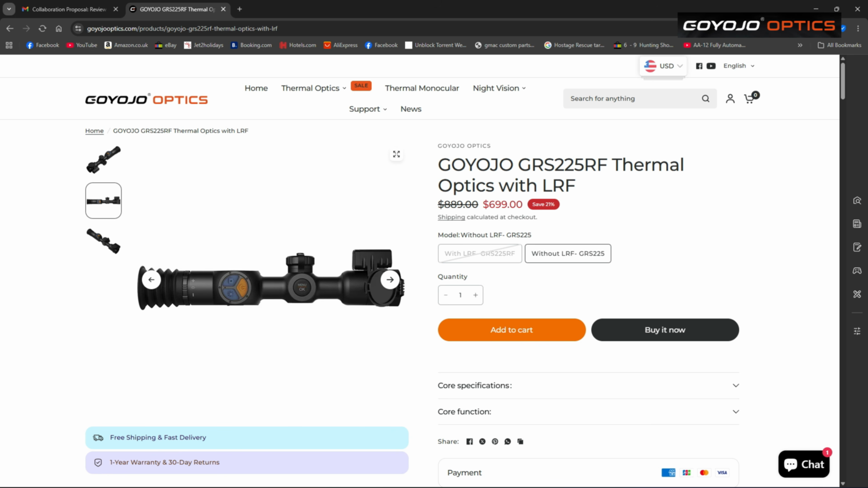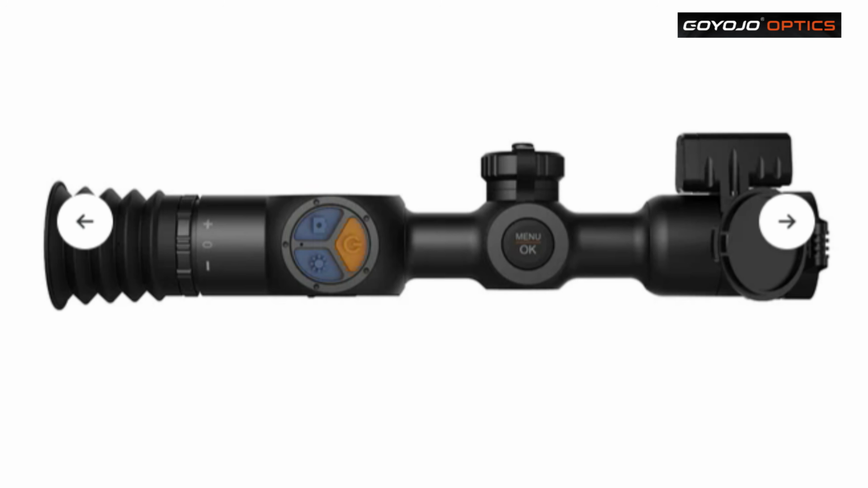So looking on the top there, on the left hand side, you've got photos and video on the back left, power button on the right. Long press on that will turn it on and off. Short press will, I believe, bring the picture in picture on and off, and also moves it up or down depending on where you want it on the screen. Then on the right hand side, a long press of that will give you your different colour palettes, and I believe the short presses will be for another option.